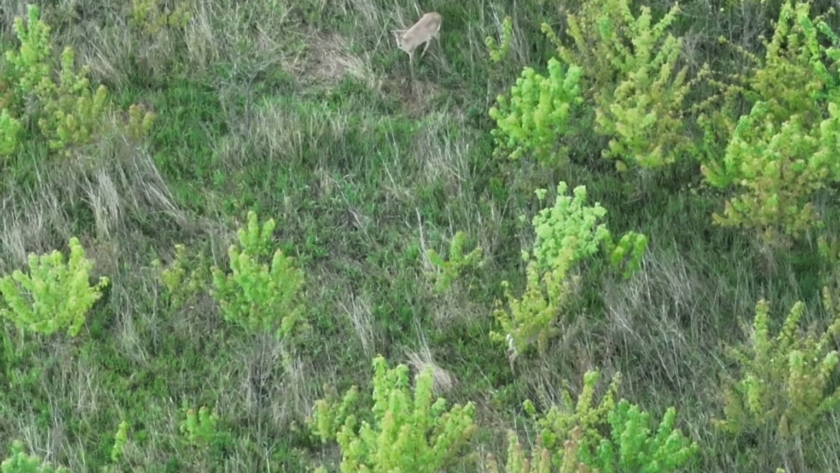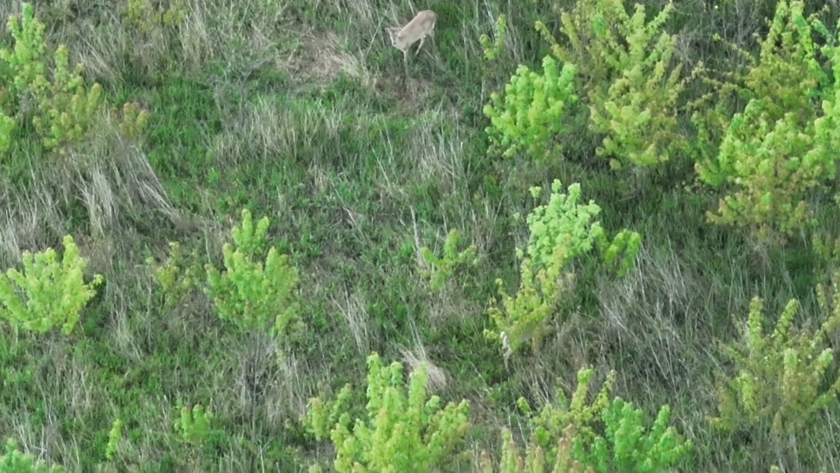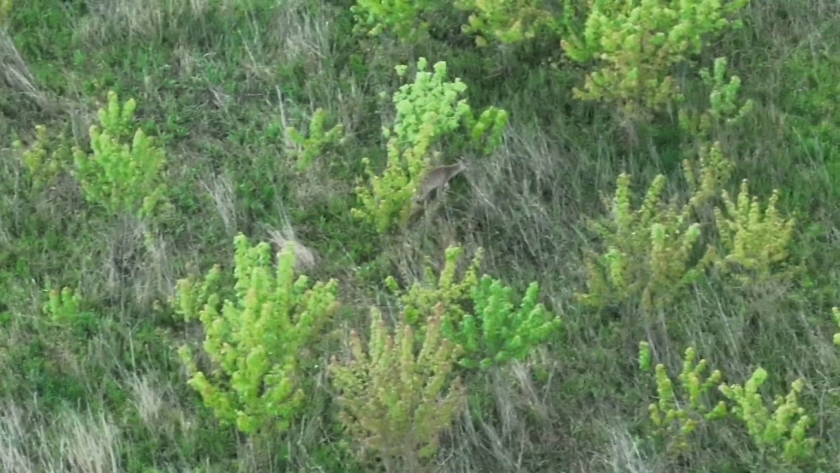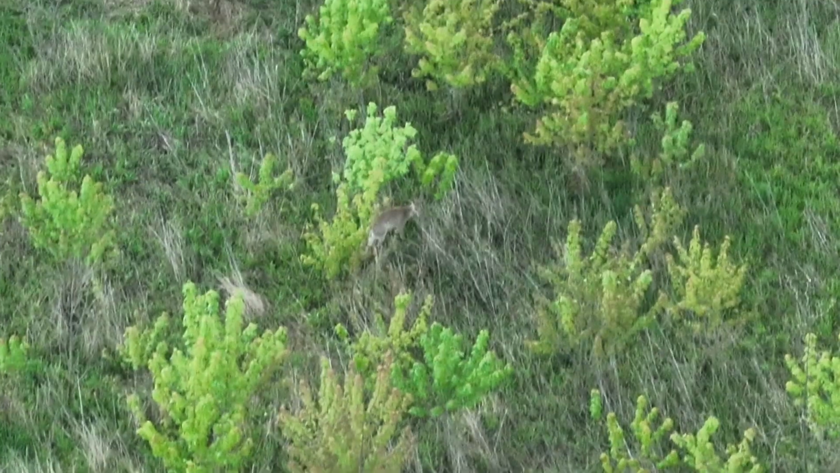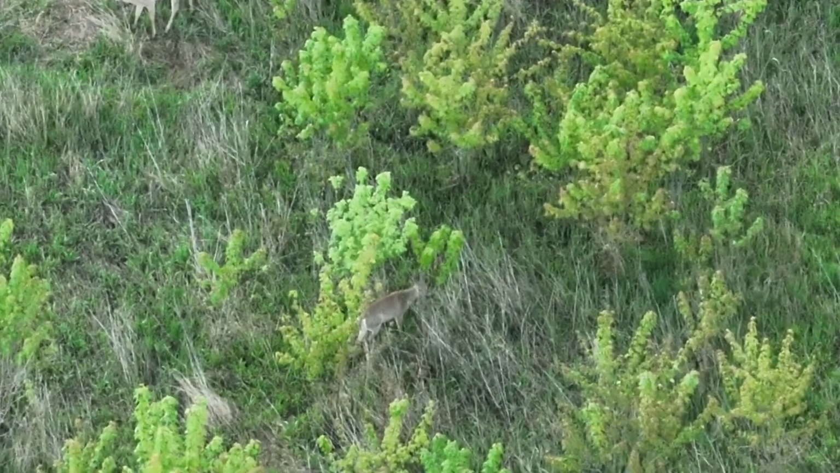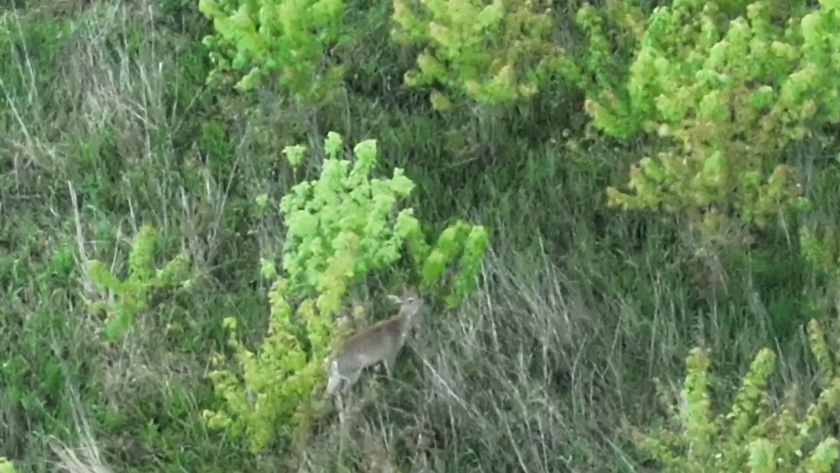Not sure. So now I'm in a hot spot. I'm in a guaranteed center pivot rick designated hot spot. Deer all over the place, deer laying on the ground, deer walking. It was a great morning for a flight as far as observing deer.